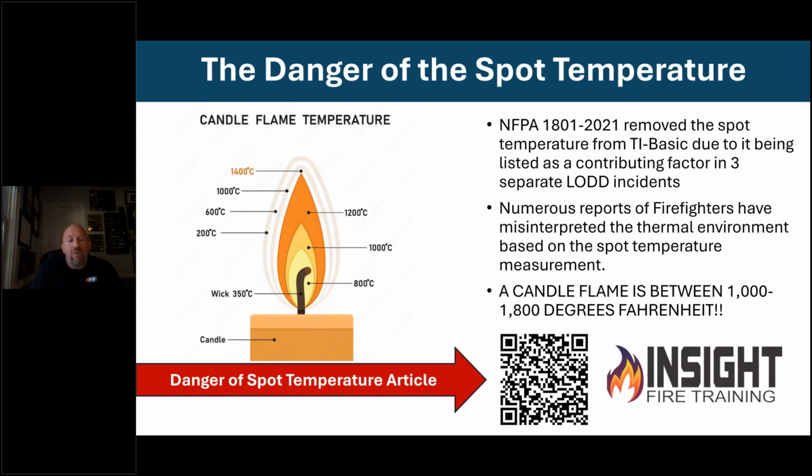My friends at Kill the Flashover would appreciate the candle reference, but this picture is a candle reference, a crude one, showing approximate temperatures of an ordinary candle. A candle flame can reach 1,400 degrees Celsius on average, which is close to around 1,800 degrees Fahrenheit, firefighter math. But if I point a fire service TIC at it, it will tell me it's anywhere between 800 to 1,200 degrees. Why? Number one, that camera has predetermined measurements and has a max dynamic range. Does that mean it's measuring that flame accurately?